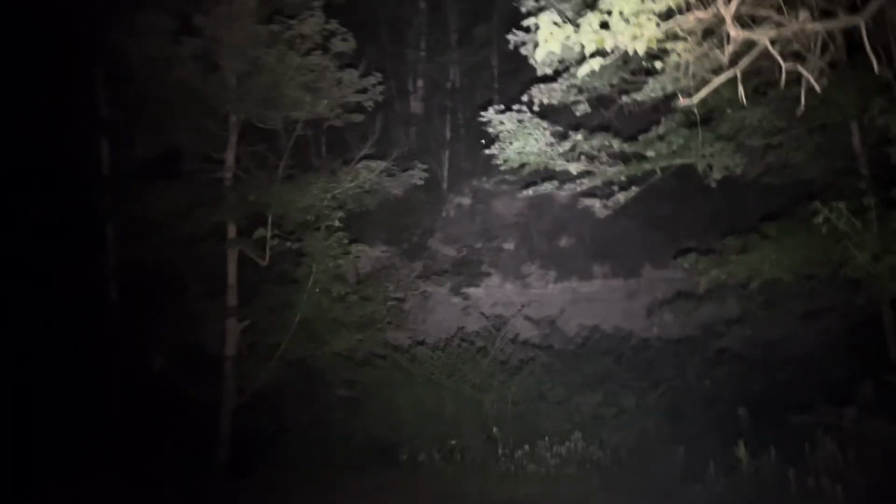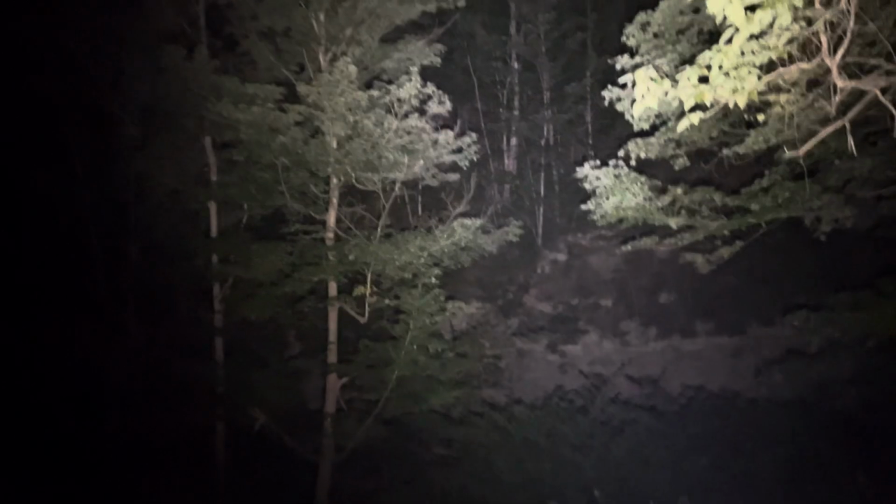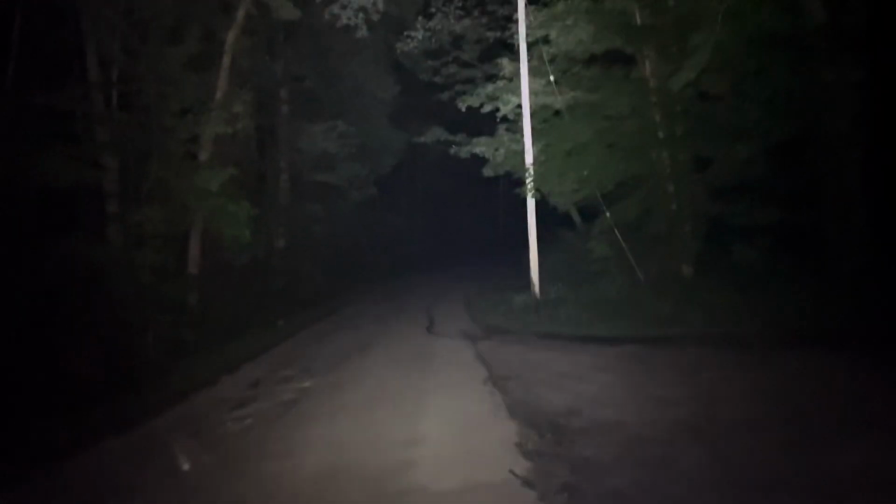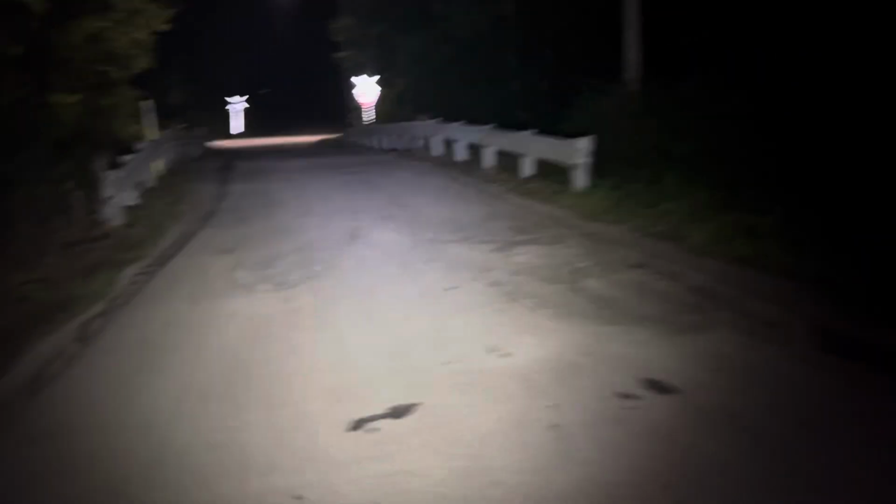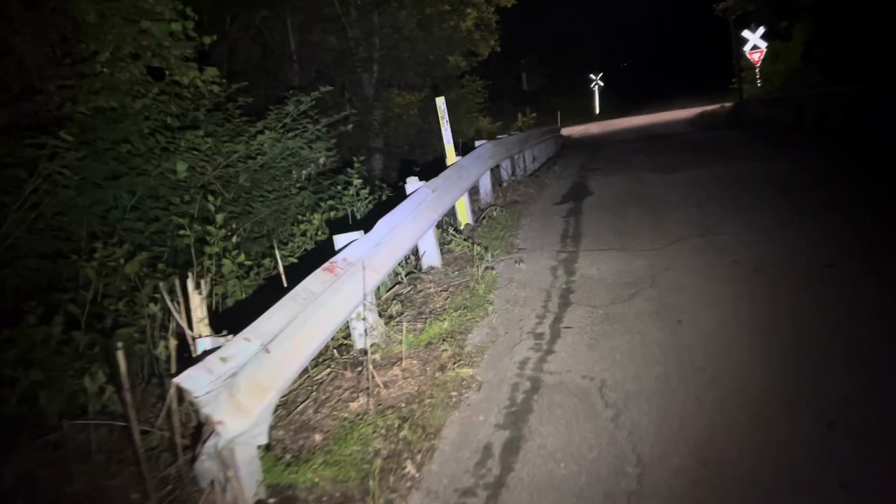Okay, and this is the other side. And it's this high hill that's straight up, and it's kind of like a lone mountain. It's different from here. I just can't believe how my light does not seem to want to shine through the darkness over here. So we're gonna go back. I want to go back and check that railroad bridge one last time. I get to share some of the history of this place and its creepiness.